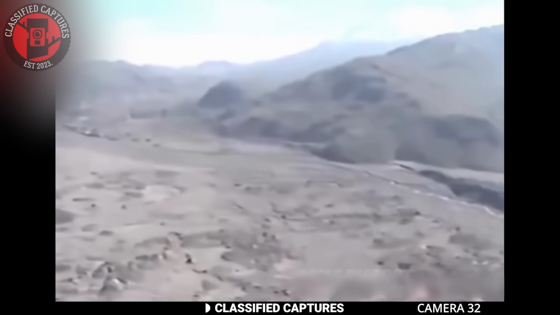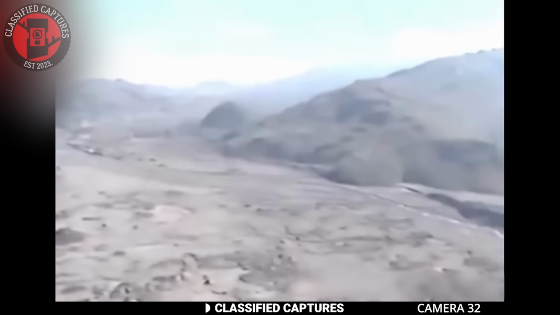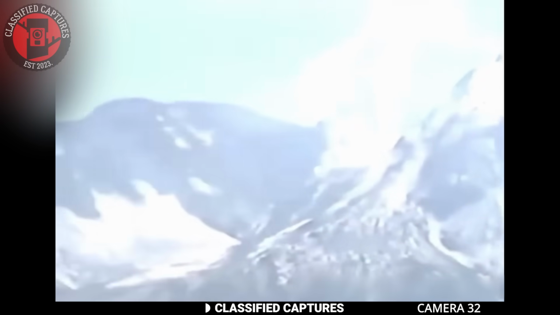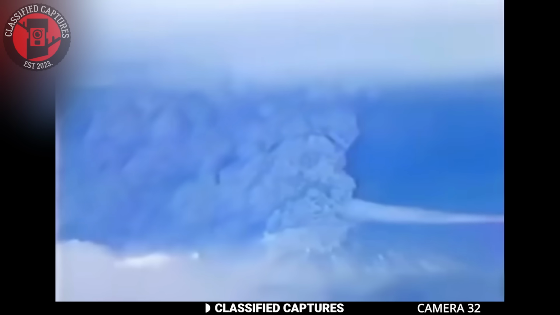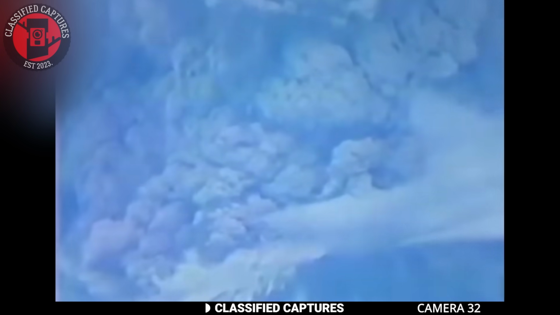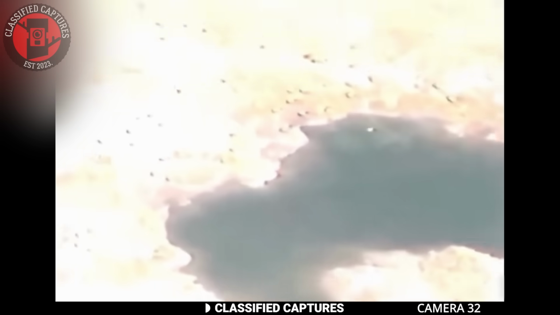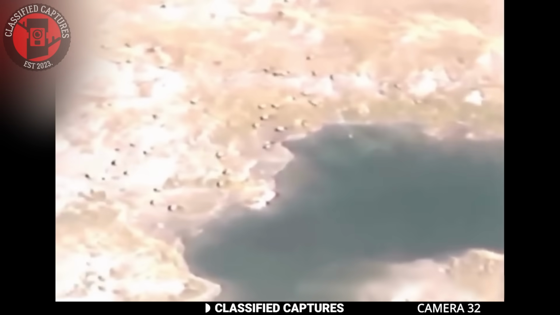On May the 19th, 1980, Mount St. Helens in southwestern Washington erupted in one of the most powerful and destructive volcanic events in U.S. history. The eruption devastated vast areas of forest, dramatically reshaping the landscape and tragically claiming around 57 lives.